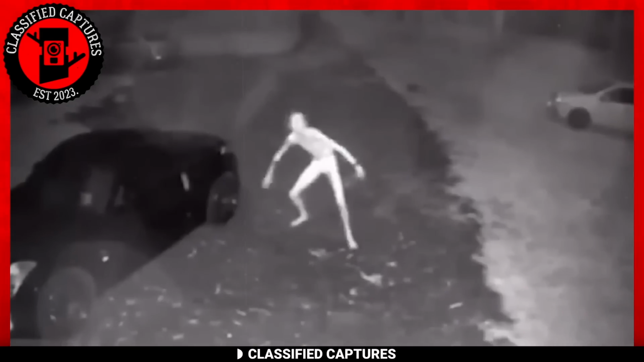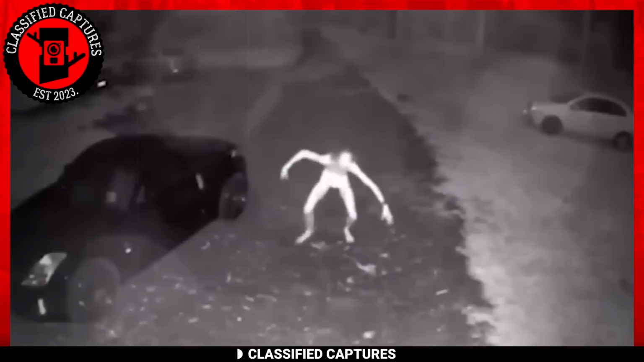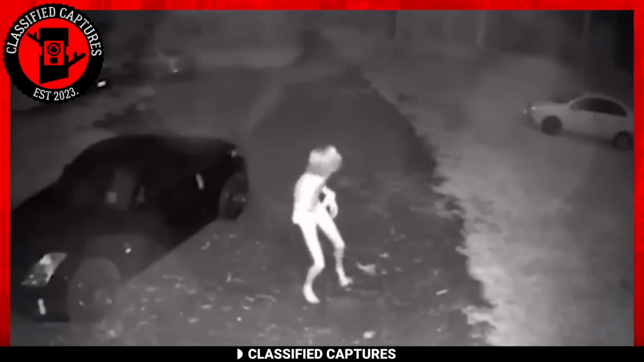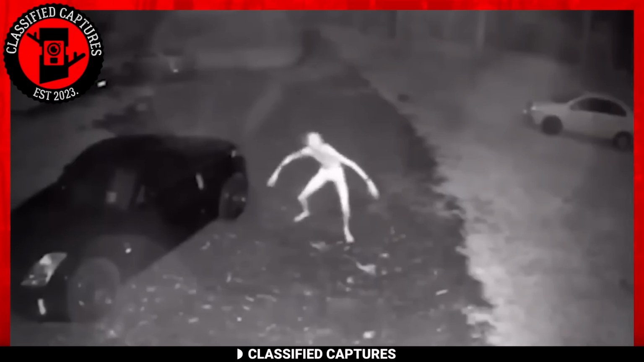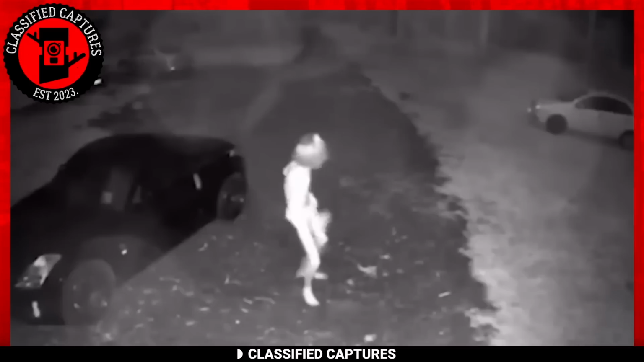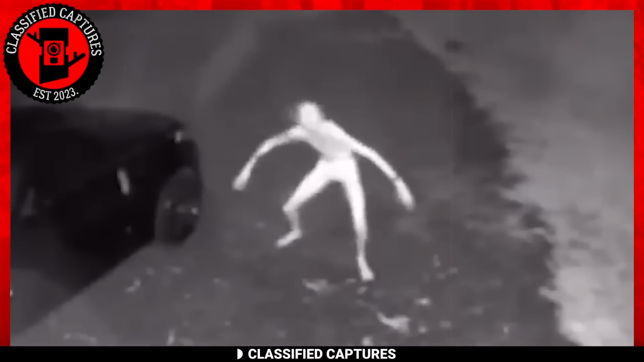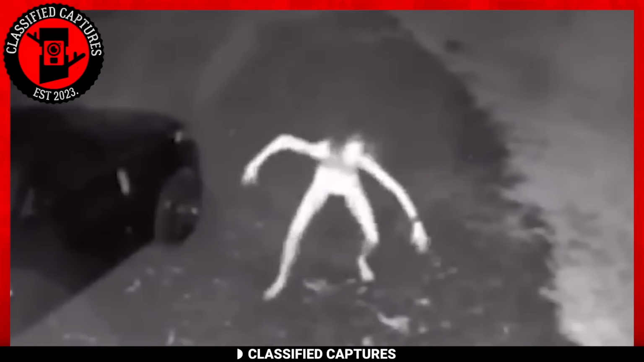In another peculiar scenario, a homeowner was left in astonishment when he reviewed the footage from this outdoor security camera. In the dead of night, the camera captured an almost naked man standing in front of the house. This man was engaging in a bizarre and erratic dance. The situation didn't appear to be a mere prank, but rather suggested the involvement of a person dealing with mental health issues or under the influence of drugs.